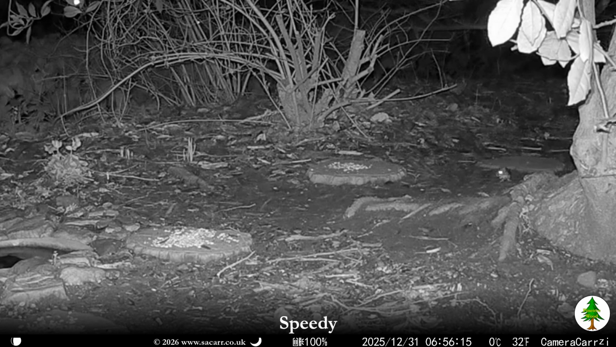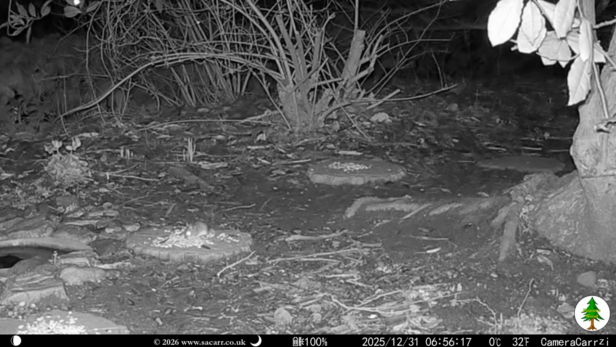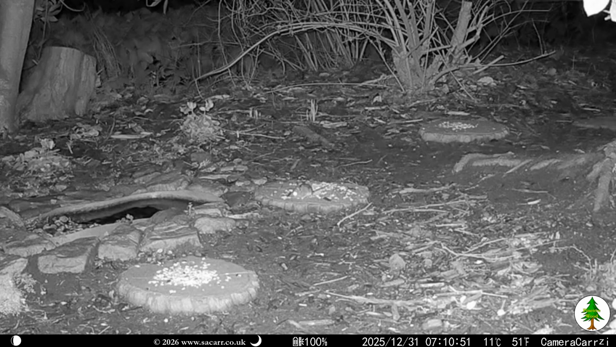Around 7 hours later, Speedy turned up from the top end of the wood. There was still plenty of seed left, as there hadn't been so many visitors during the sub-zero temperatures. Speedy made several visits, but appeared to be stopping for food longer and eating at the seed piles rather than carrying food back home.